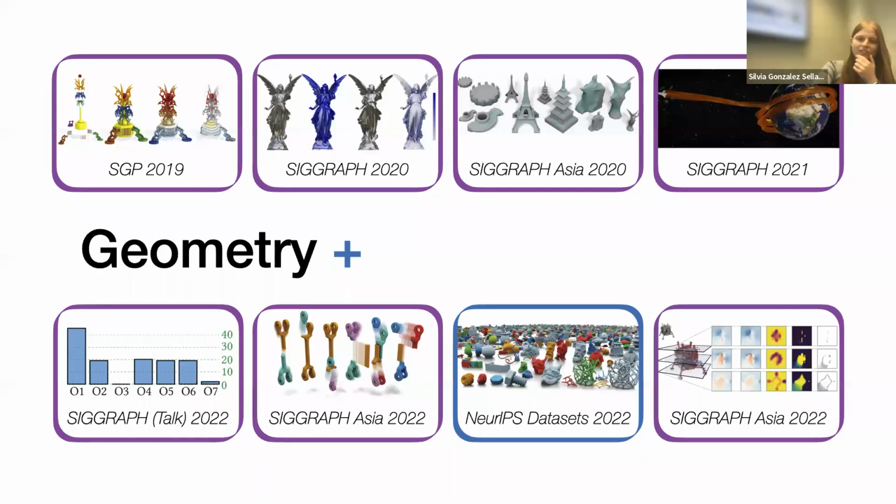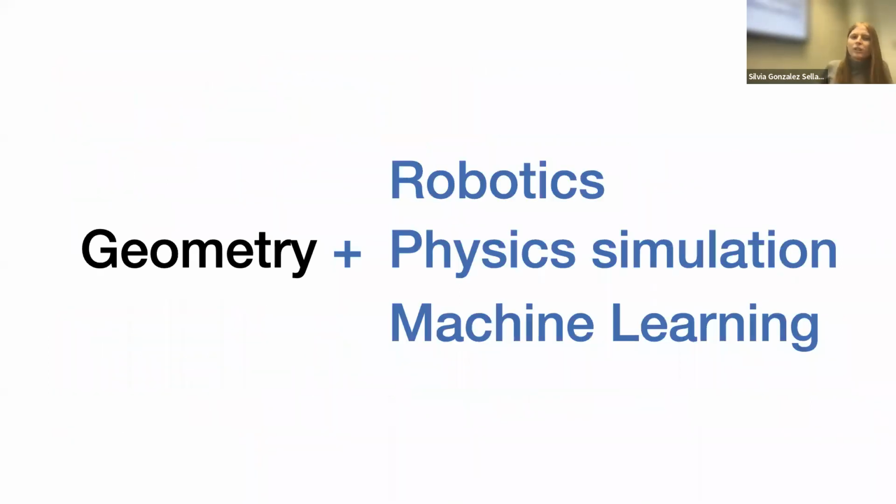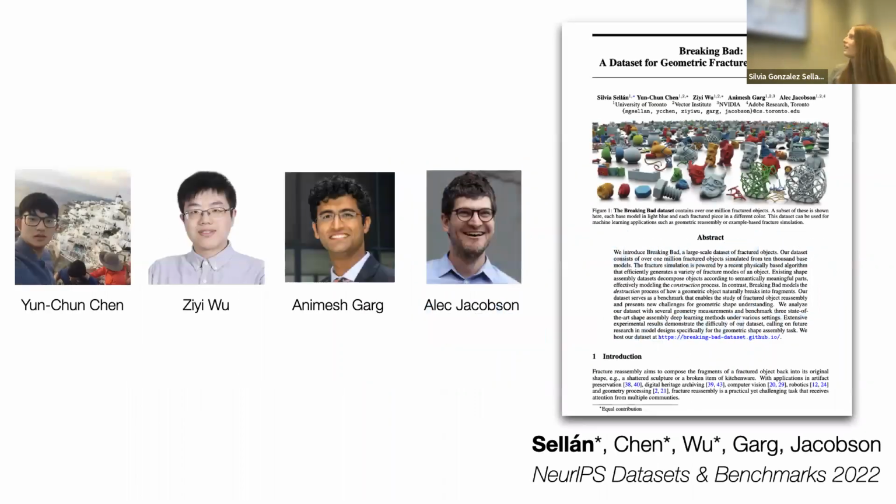So this is actually a collaboration that I didn't see coming, where we explored applications of our fracture simulation with robotics and machine learning. I teamed up with my 2 co-first authors, Yunxin Chen and Ziyu Wu, from the robotics lab in our department, who are advised by Professor Animesh Garg, and of course with my advisor Alec Jacobson.